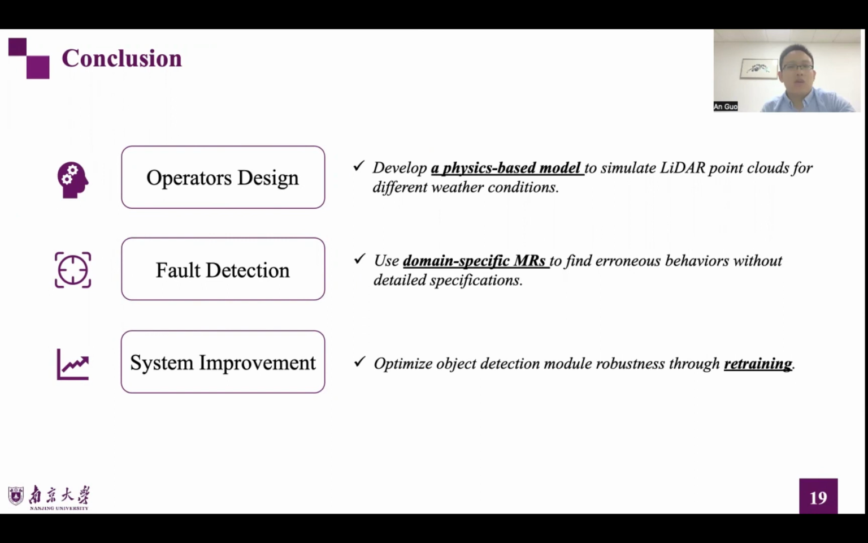We use autonomous driving domain-specific metamorphic relationships to find erroneous behaviors of the 3D object detection models without detailed specifications. The experimental results show that the transformed point clouds generated by LiRTest can improve object detection module robustness through retraining. We believe LiRTest is a critical step towards assuring the quality of LiDAR-based autonomous driving systems.